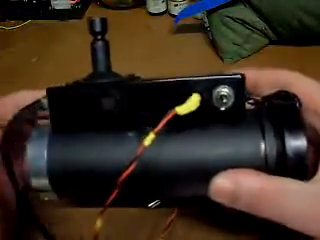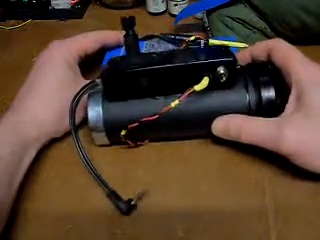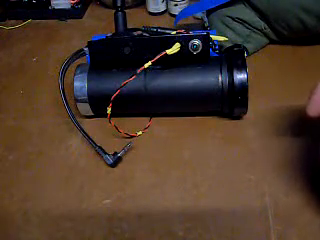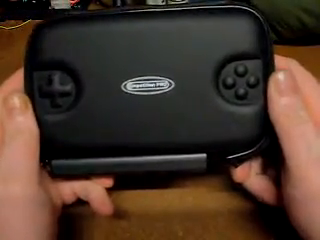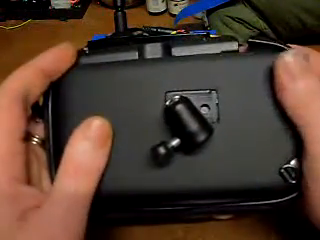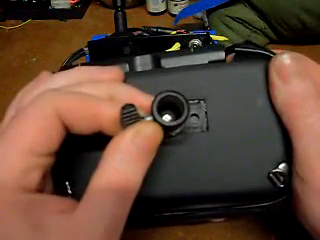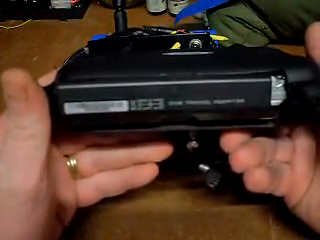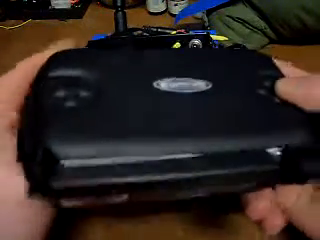So now that that's powering up, I will show you what actually sits on the top of it. And I've made this from a Nintendo DS case, zip up type, got from the pound shop. Now on the back of this we've got the other half of the camera mount that you see on top of the night vision unit, and inside here we have the travel adapter.